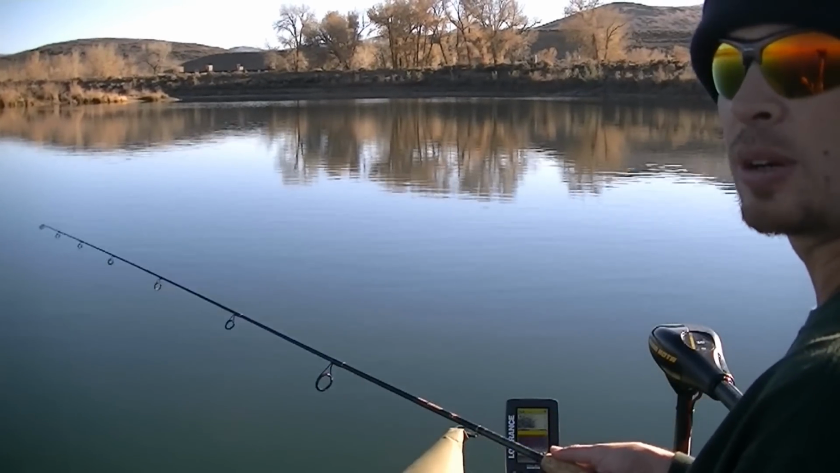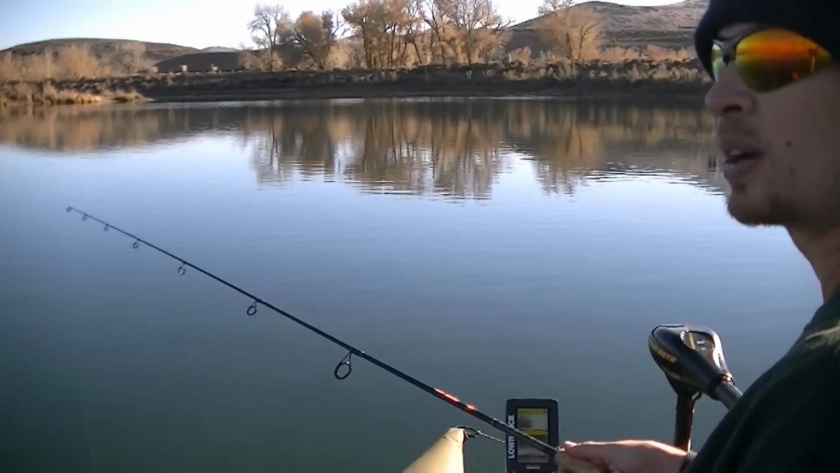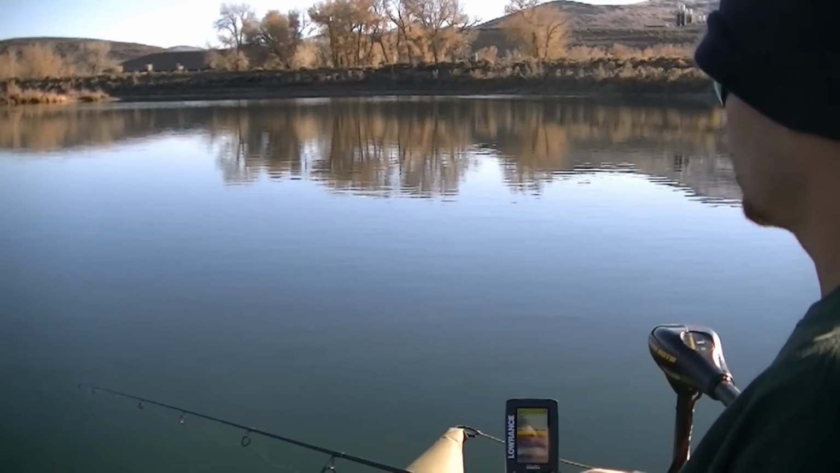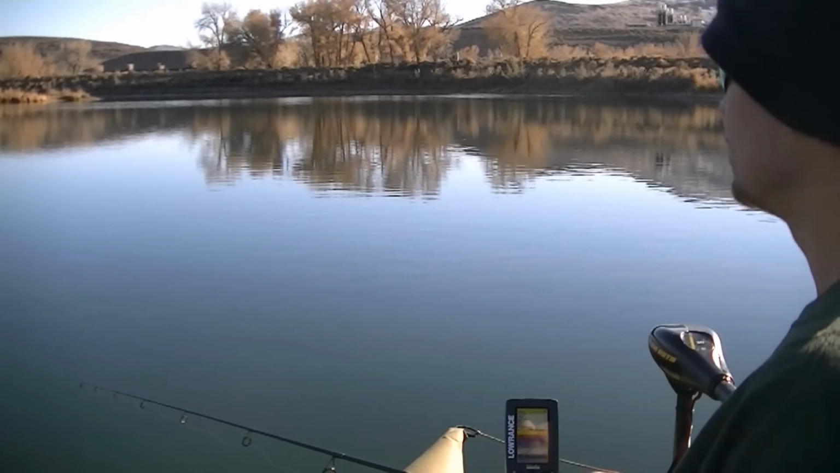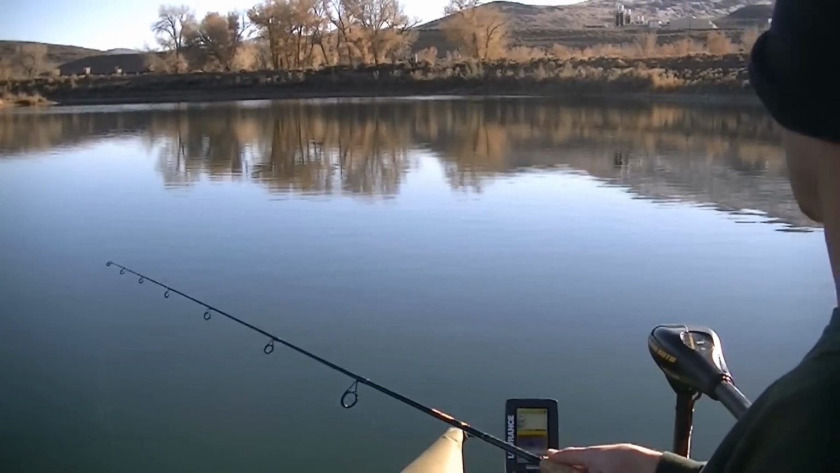Now this hair jig, kind of bouncing a little bit. When it's that far down there and that small, you kind of got to move some water with it. That scent will definitely help out. See, we're getting into some more of them right here.